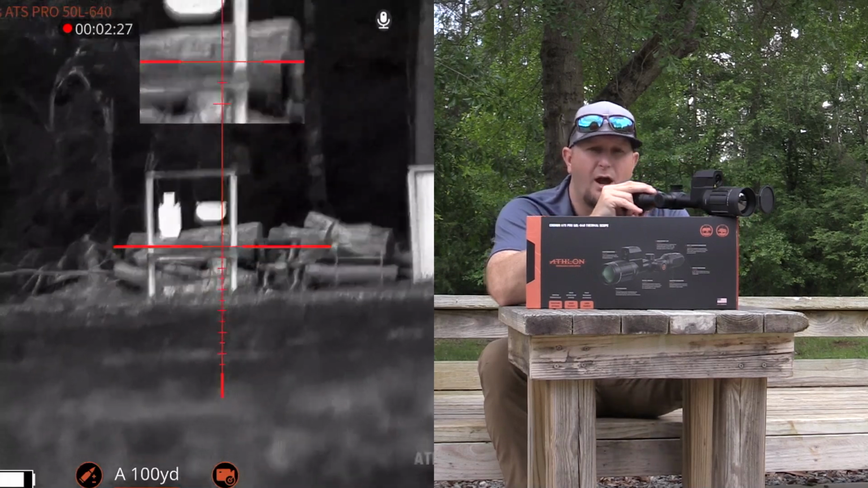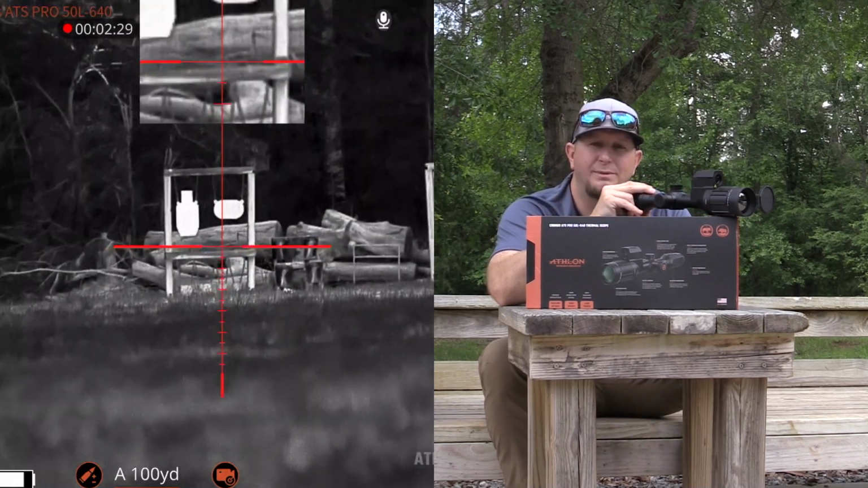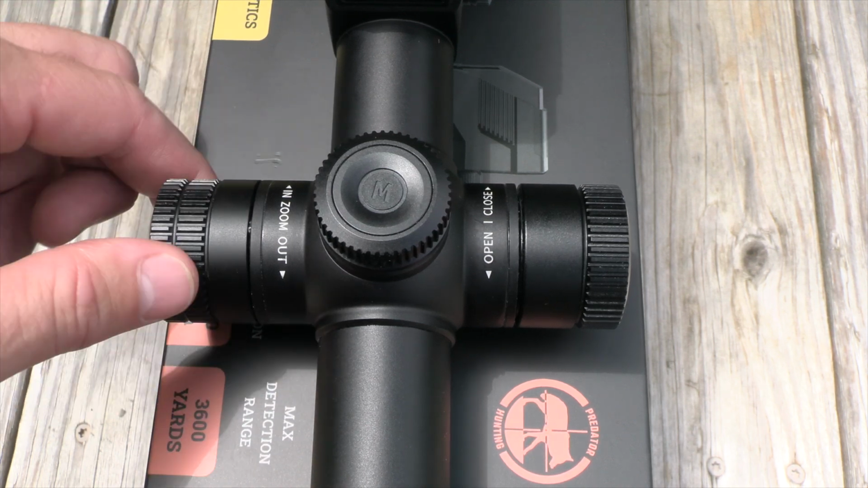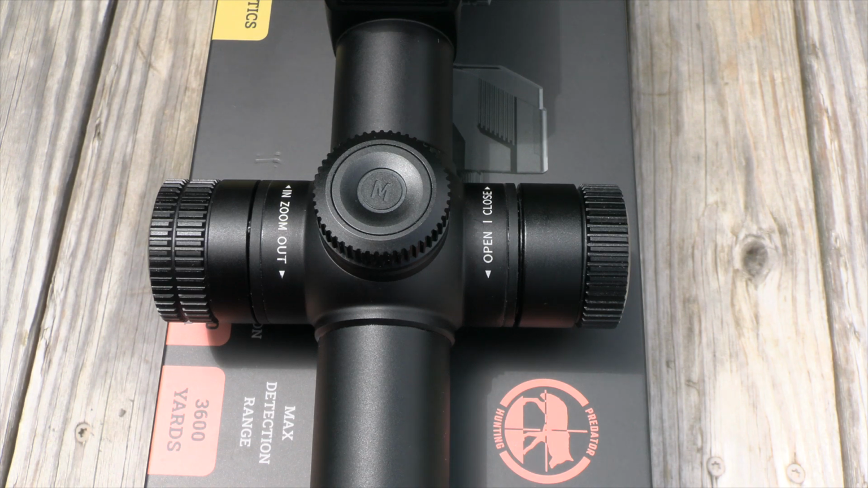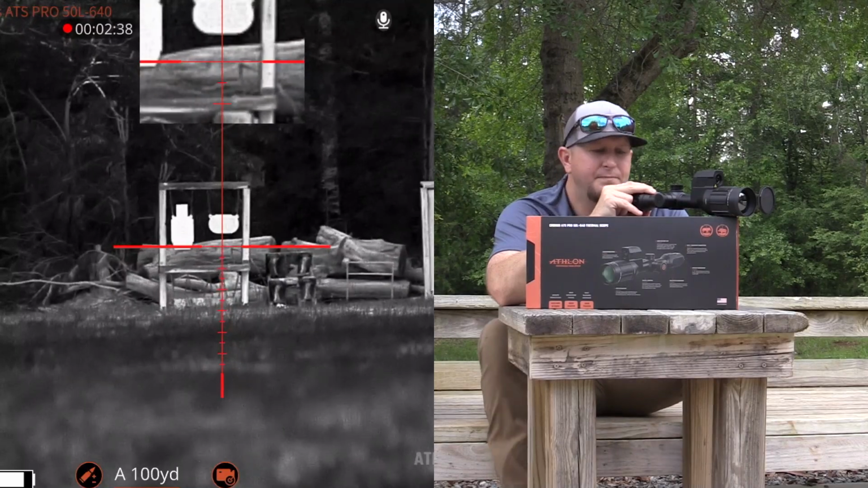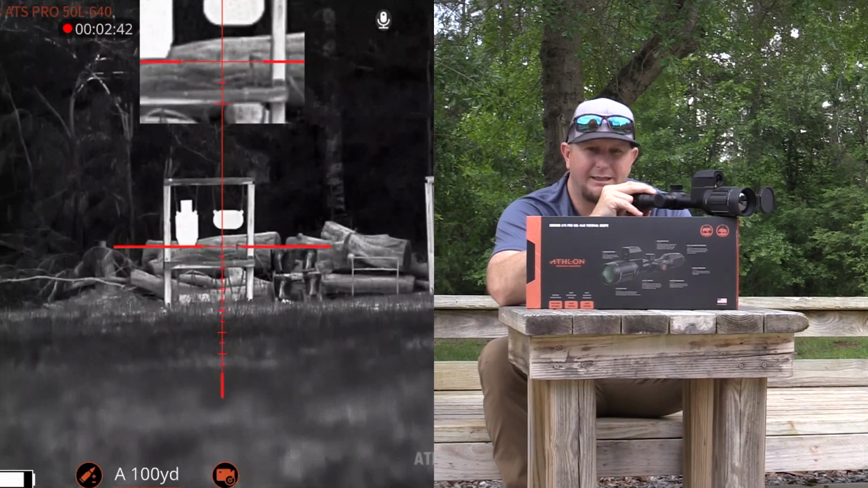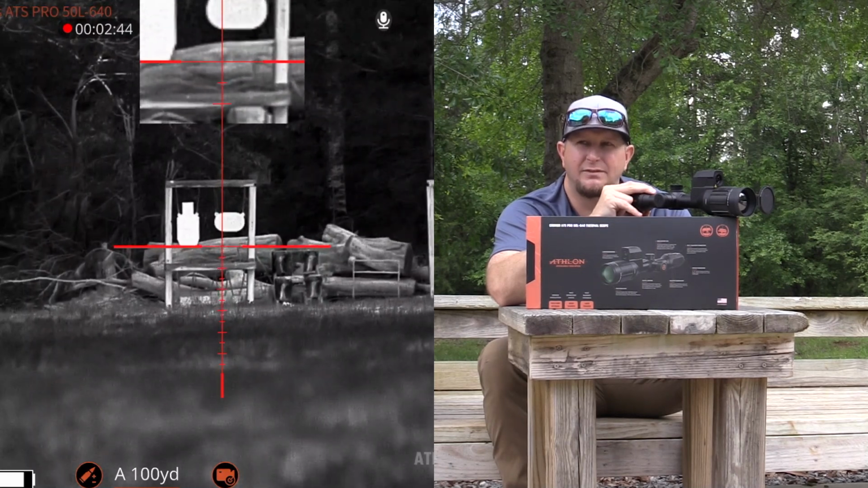All it is, you've got a knob, and you just need to know that if you want to zoom in, you're going to spin the dial towards the target. And if you want to zoom out, you're going to spin the dial away from the target. So very, very simplistic there. Now, let's dive into the actual functionality of the scope and into the different settings.